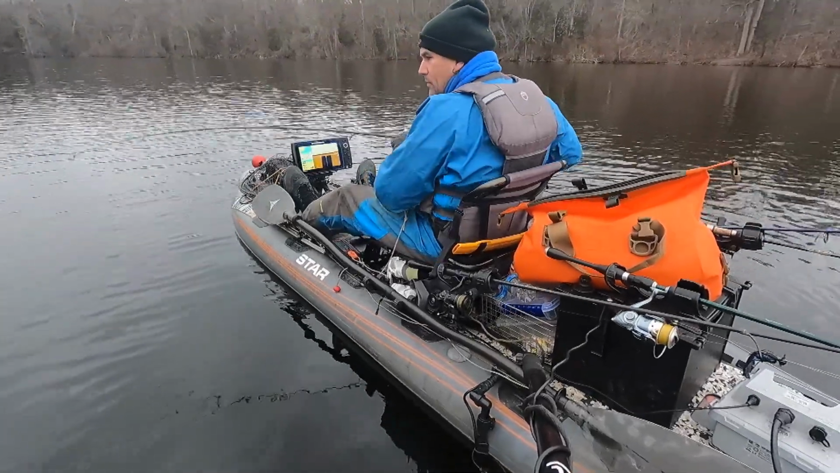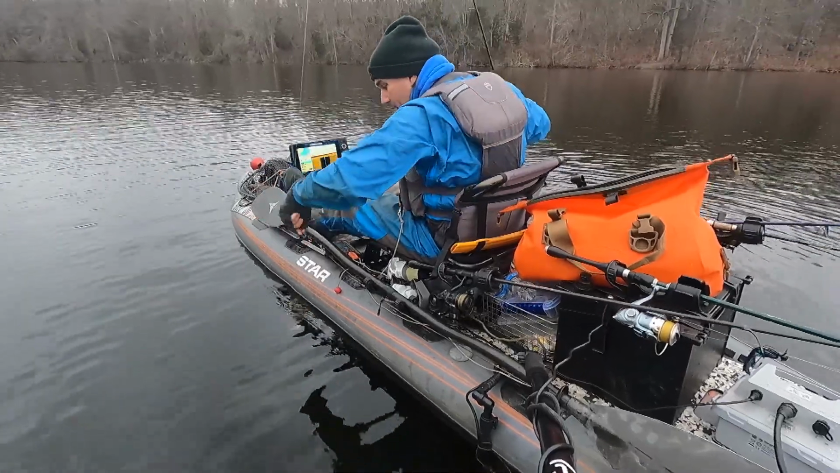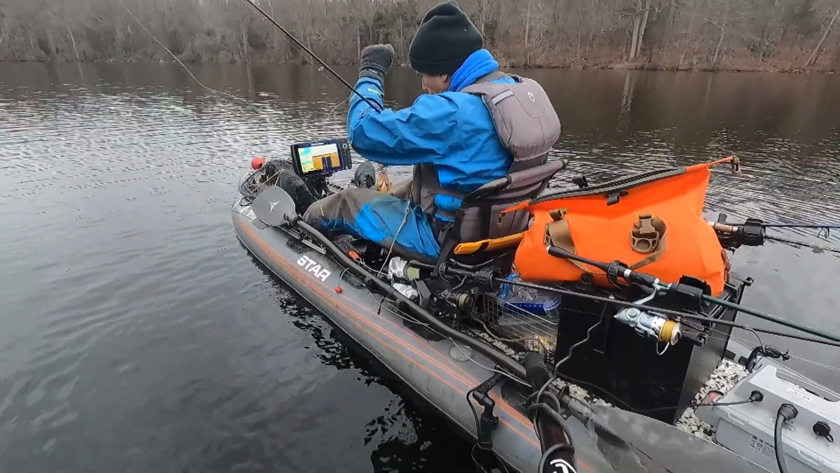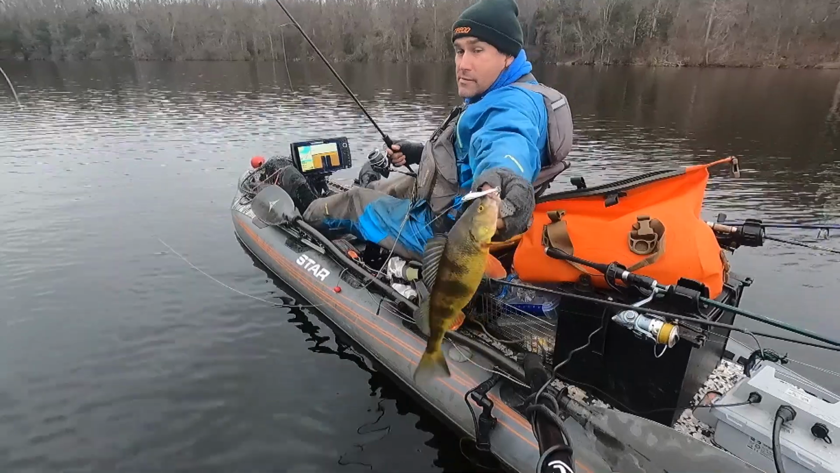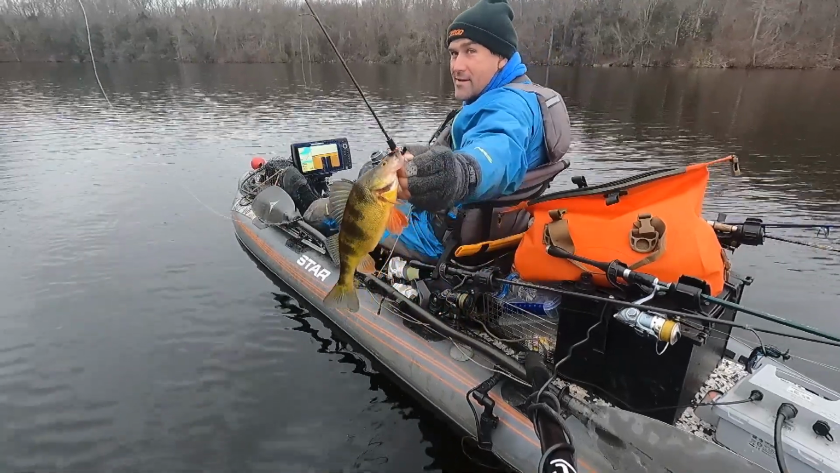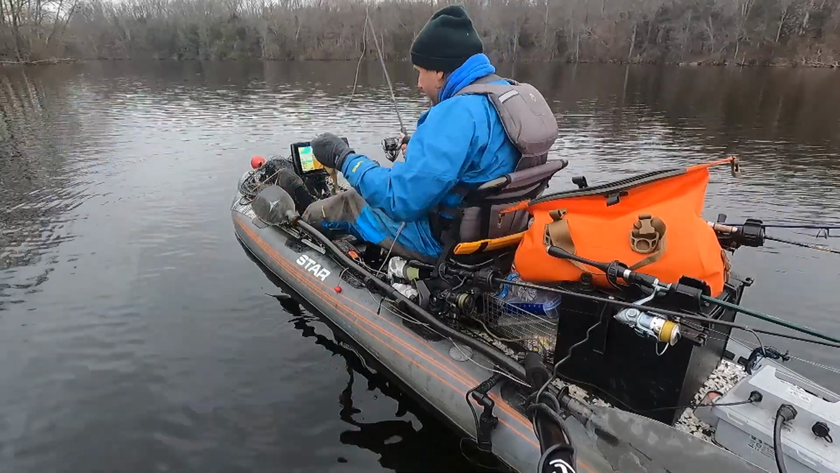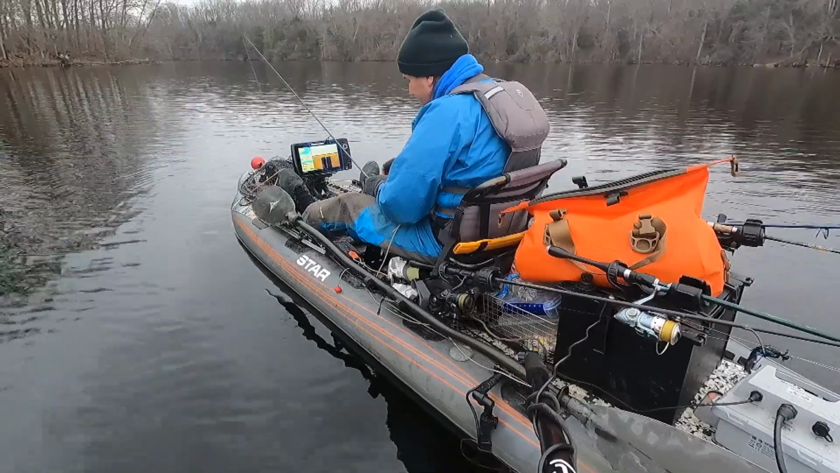Oh wow. Yep. That was a big old yellow perch. Look at that. Big yellow perch. Yeah, yellow perch.